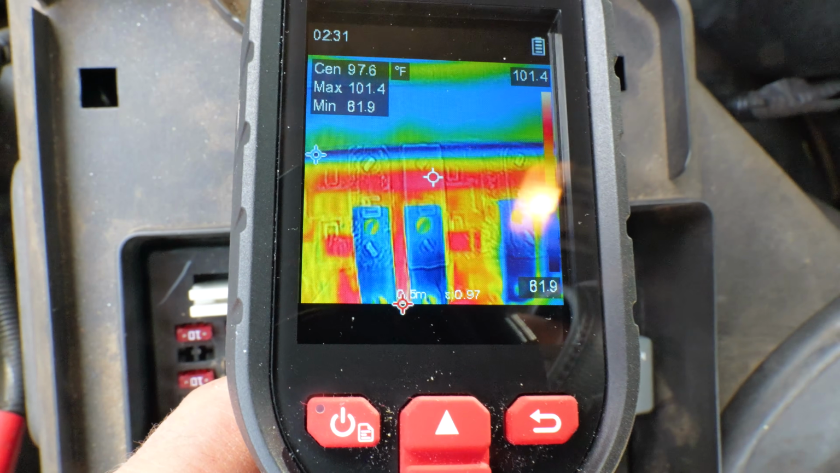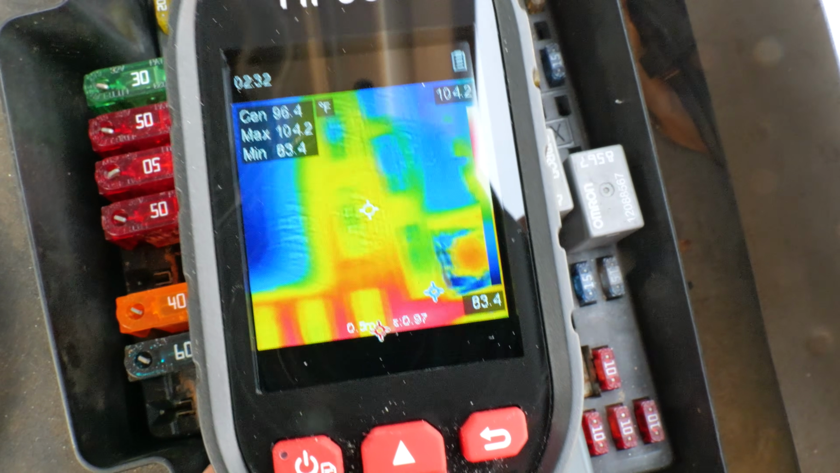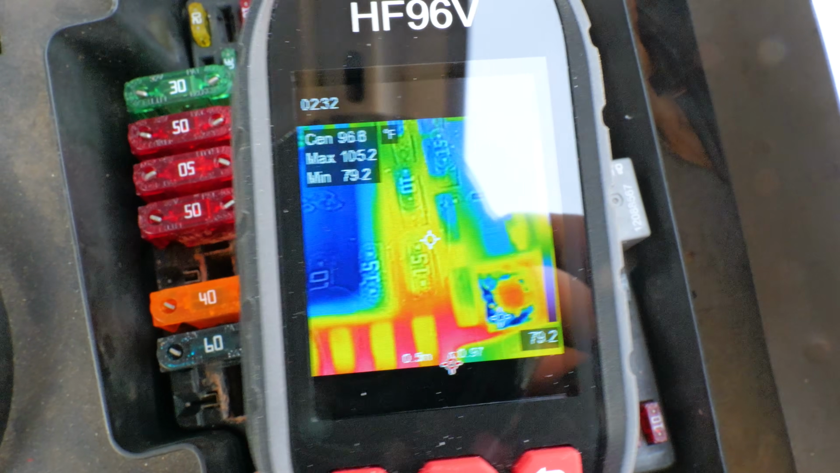When it heats up, you'll be able to see it on a thermal camera like this on the screen, so that we know, all right, that thing is what's draining the battery. Yep, we're gonna get in there and fix that so that it stops draining the battery overnight. Address the problem, come back, and I bet you it won't be hot on the thermal camera anymore. That's how you fix these problems.